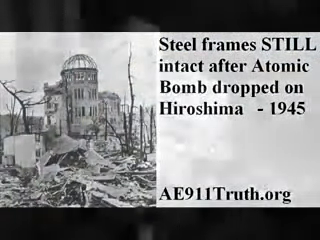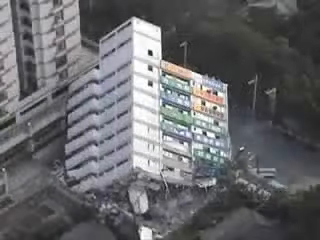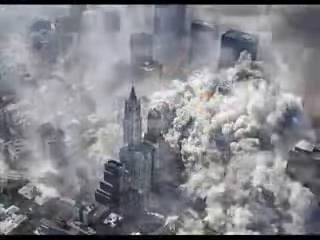Mechanical or structural failures always occur at the weakest point in a structure. Earthquakes, atomic bombs, and fires have all led to partial collapses of steel structures, but have never led to a global, complete collapse, except for the 3 towers that fell on 9/11. Fire is an organic process which moves around from place to place as it spreads and uses up fuel. Random fires and random damage from plane impacts can only cause random failures, not symmetrical failures.